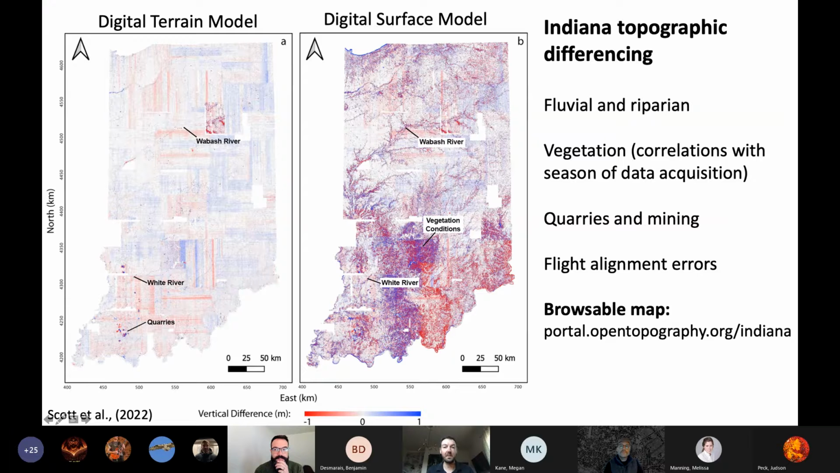But in this data set in particular, for Indiana, it's these longer wavelength swath misalignments that are really most prominent, especially when zoomed way out, looking at the whole state. But there is this browsable map. If you just go to opentopography.org/Indiana, we have it all loaded in GeoServer, so you can cruise around and look at it yourself. It's really interesting.